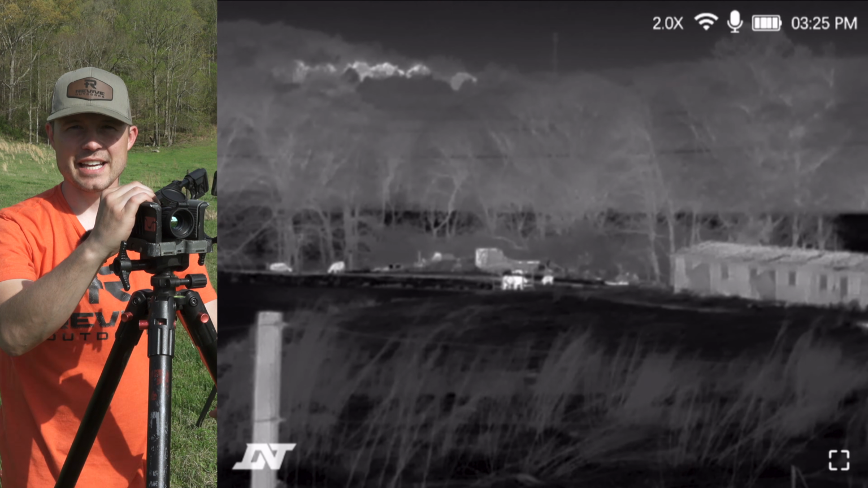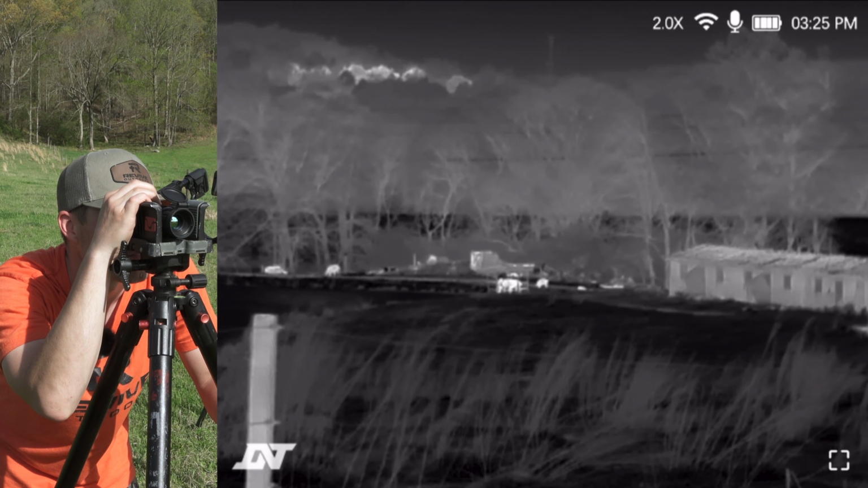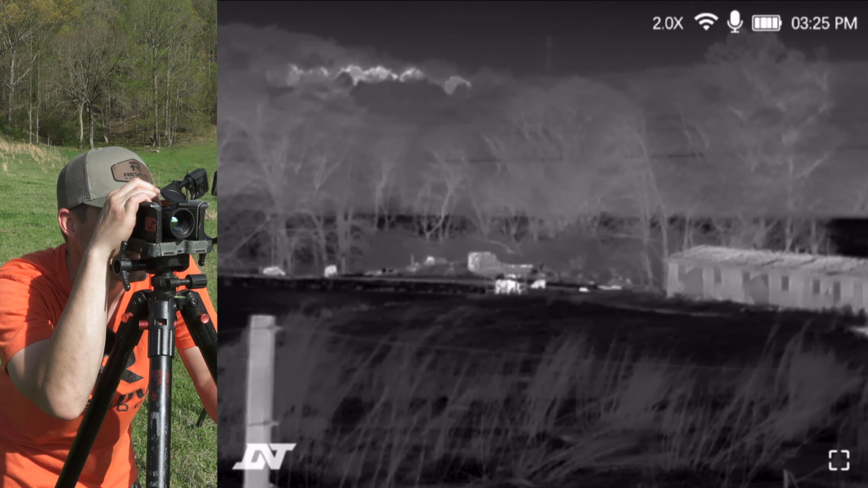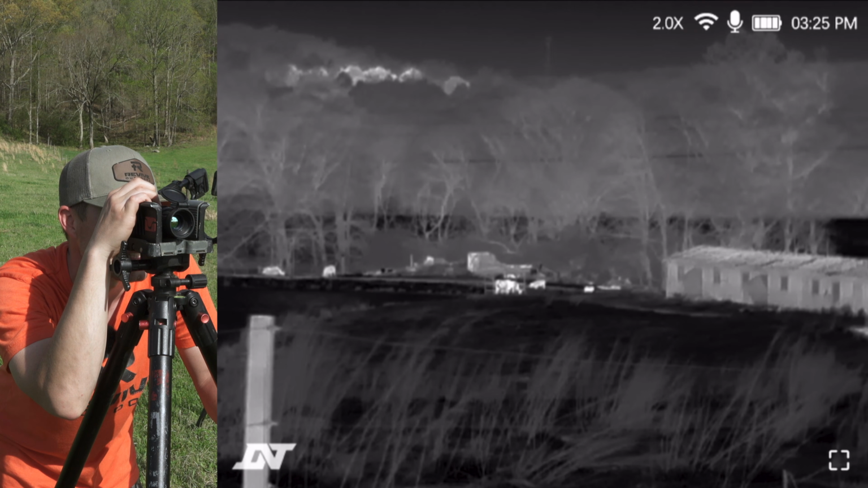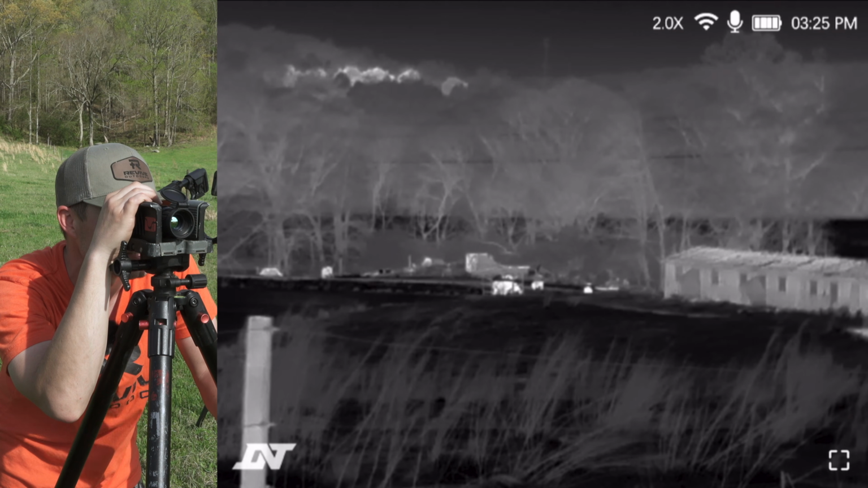Moving down to the magnification button, if you want to hold it down, what it's going to do is be a quick adjust for the brightness, so you don't have to go into the menu and adjust it. You can simply adjust it on the fly by holding it down. You can see it's going to have 5 different brightness levels, and it's going to come back down to 1.